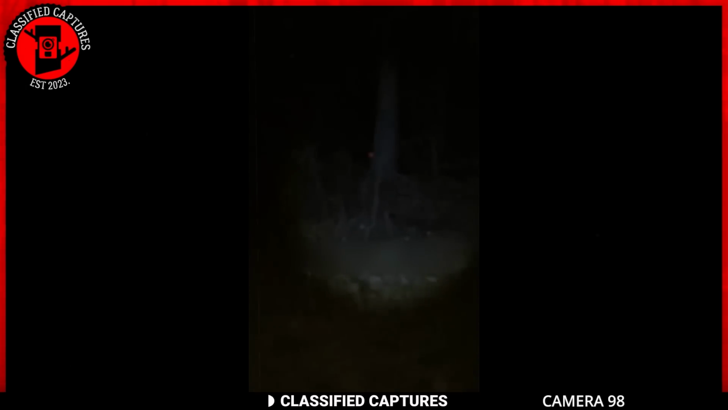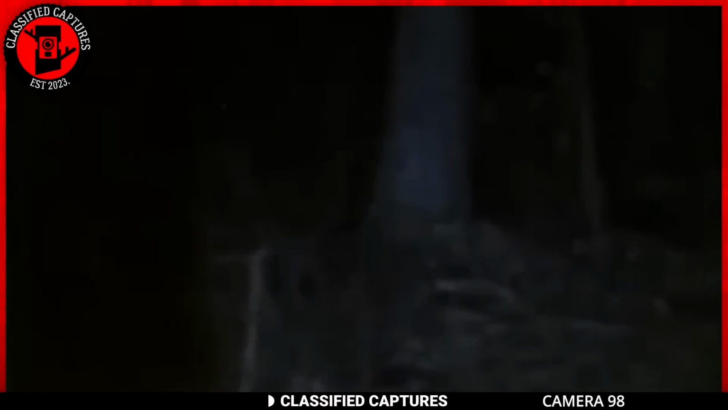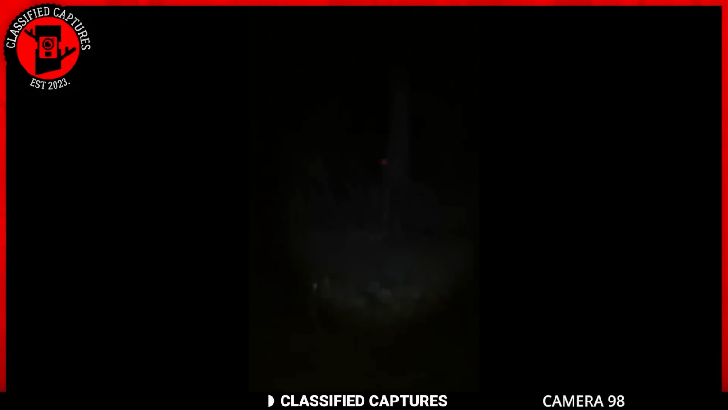Venturing into the heart of the forest in the dead of night, an individual encounters an eerie revelation. A pair of glowing eyes appeared behind a tree, staring right at him. The eyes were red, and he believed it could be a rake or skinwalker.